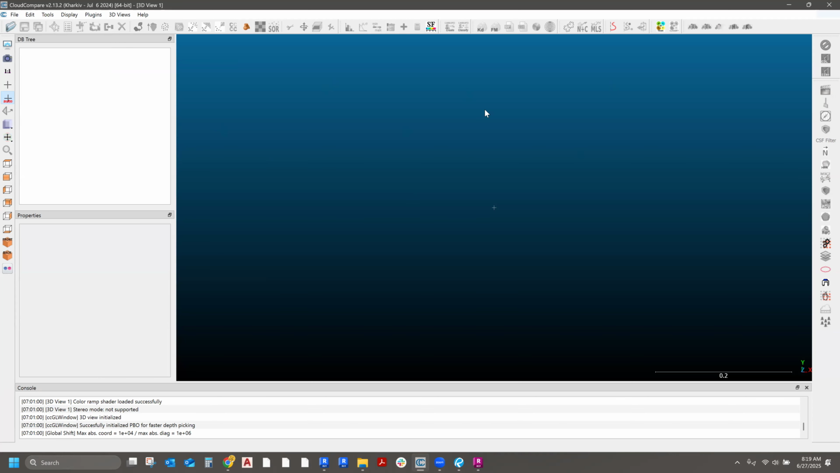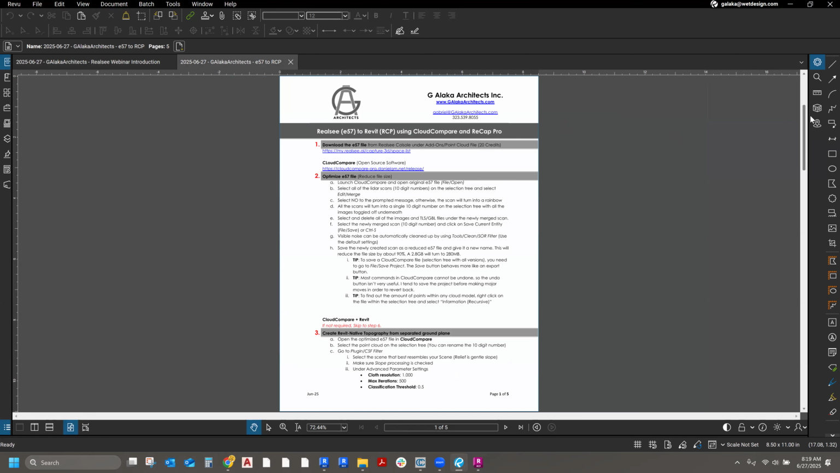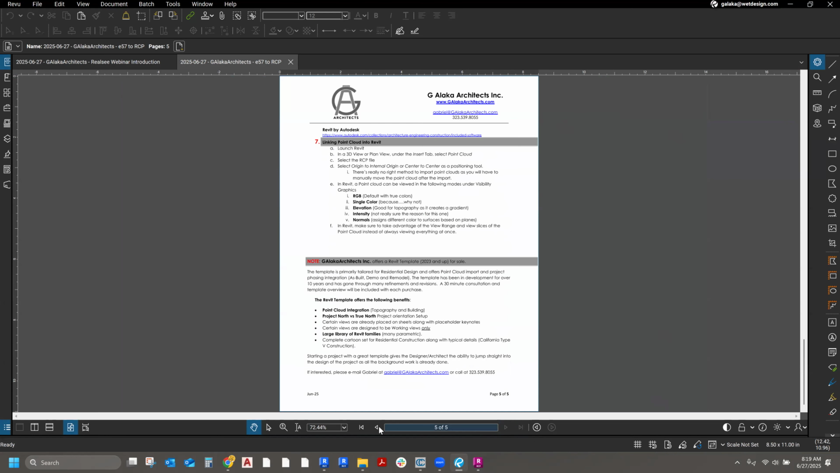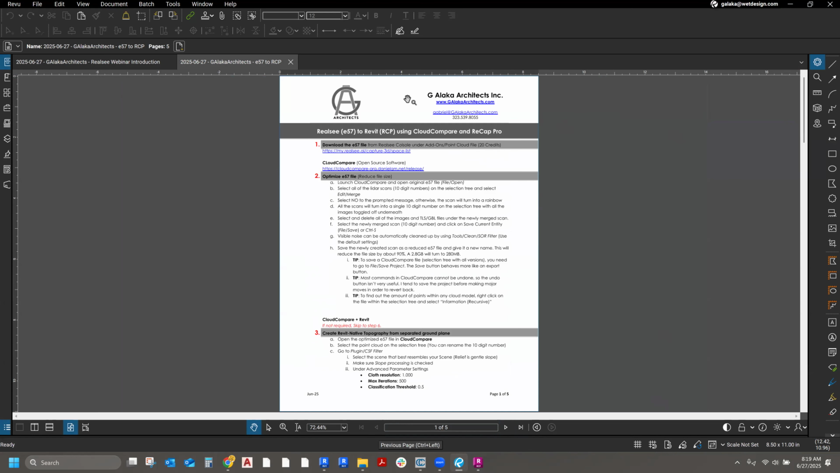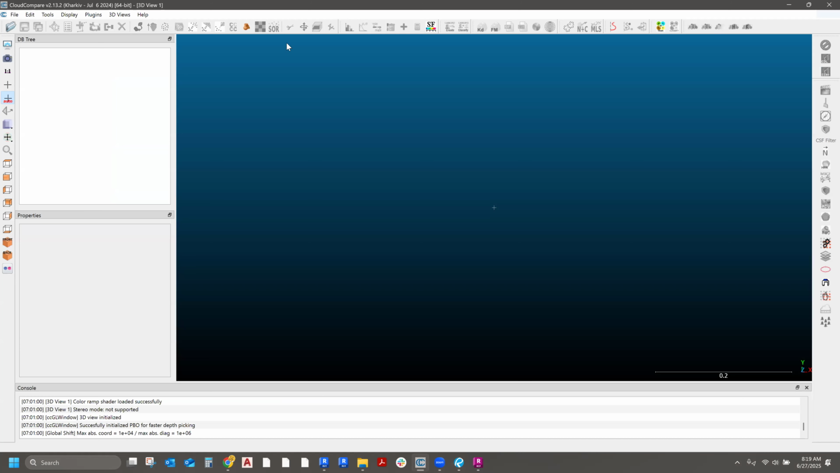So the first thing you're going to do is launch Cloud Compare. And just so you guys know, I stated this earlier, but I have a little tutorial, like a presentation of all the steps I'm going to show you right now. So if you want this file, just send me an email and I can send this to you with all these little step-by-step instructions. So once you launch Cloud Compare, you're going to go to File, Open,